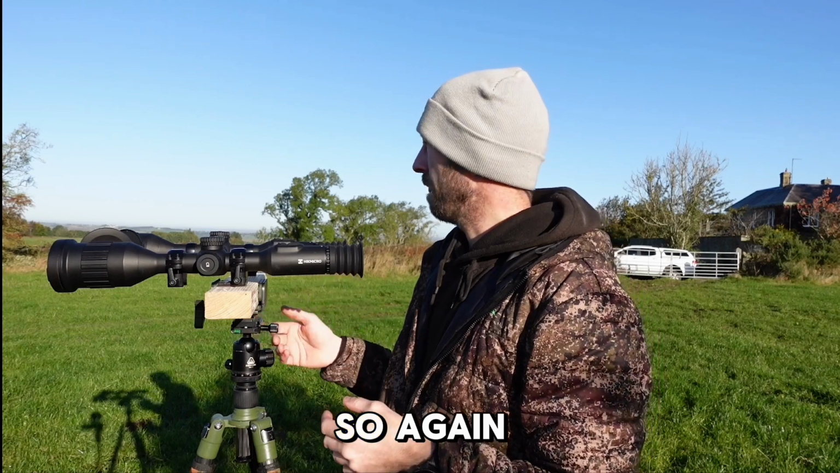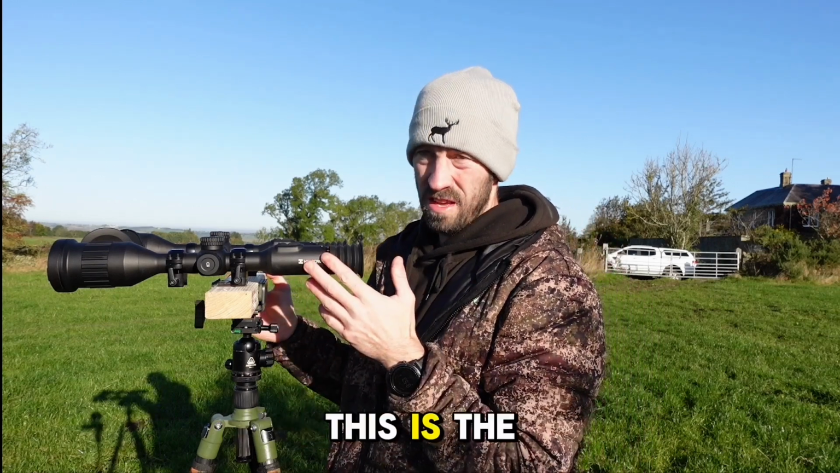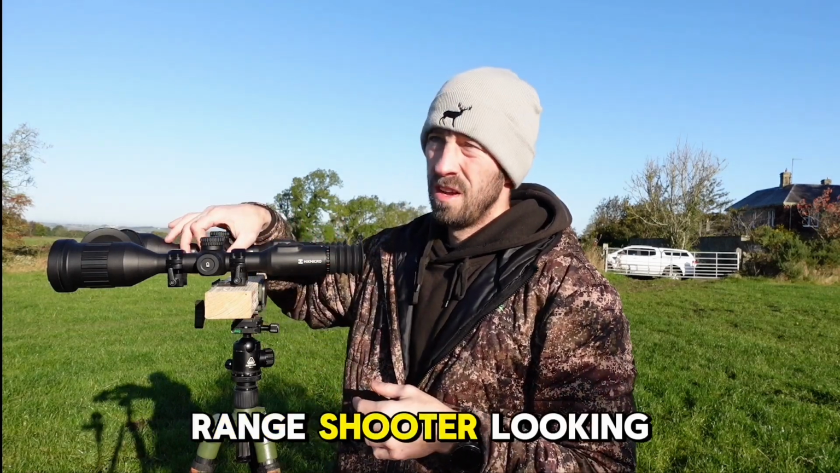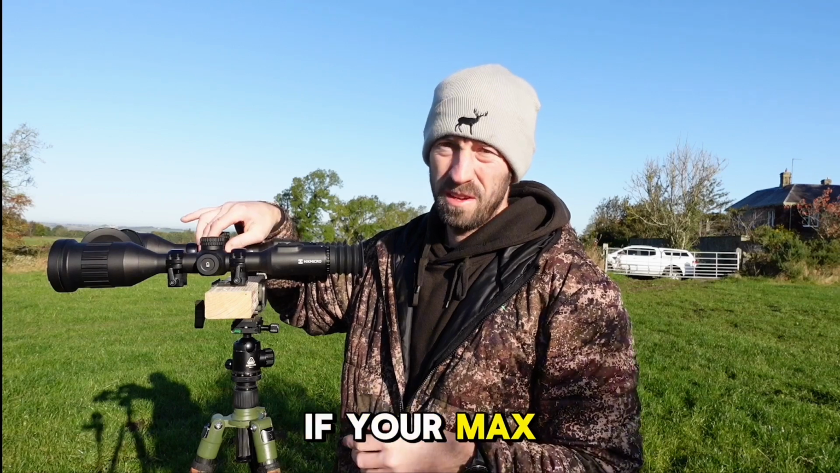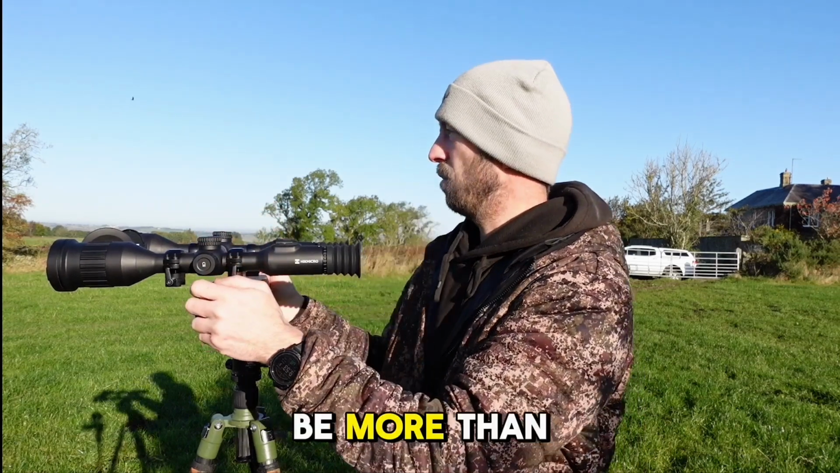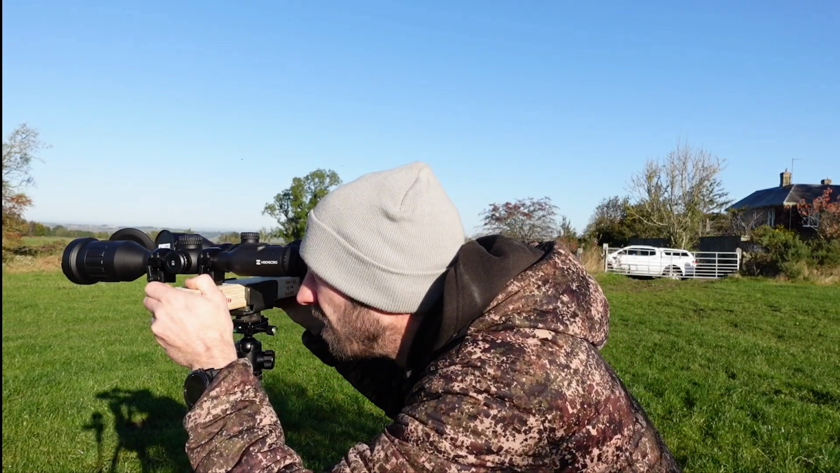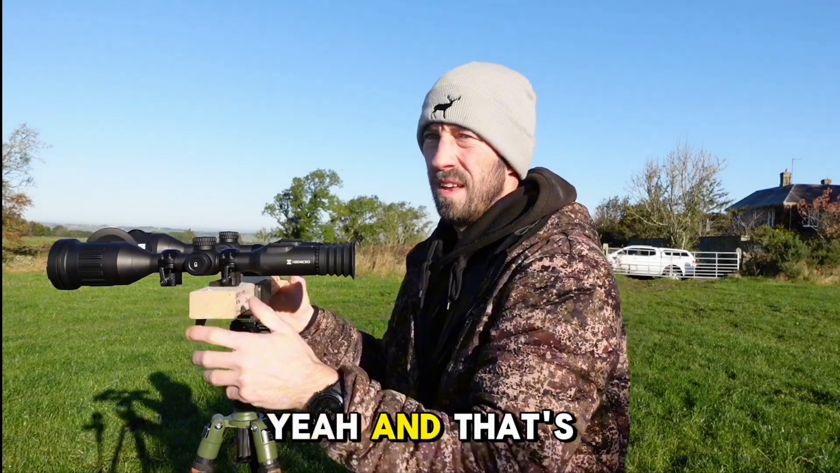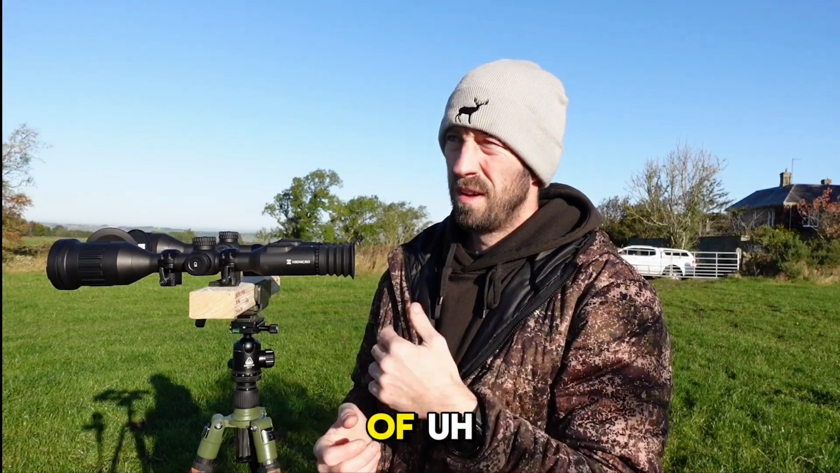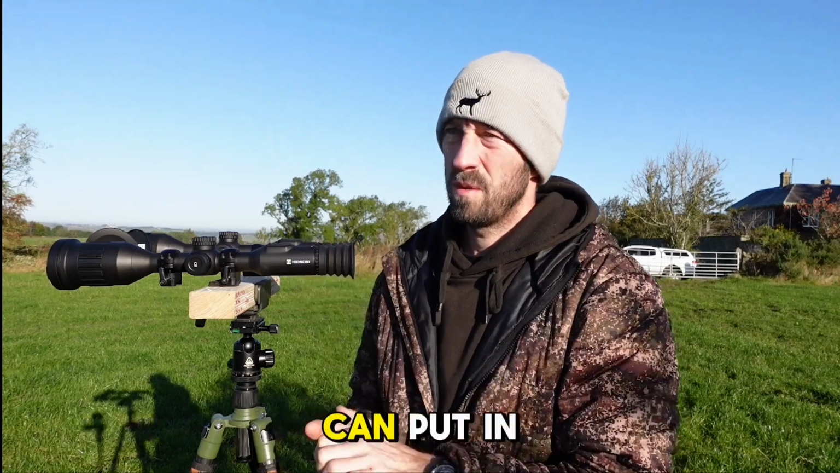So again, if you want to be that long range shooter, the 1280 sensor would be the better one for you. If you're a close range shooter, if your max engagements are sort of 300, 400 yards, the SQ would be more than ample for you. Yeah, and that's it. I'll obviously piece together some other footage as well of some 80 yard to 100 yard rabbits with the SX that we can put in there.